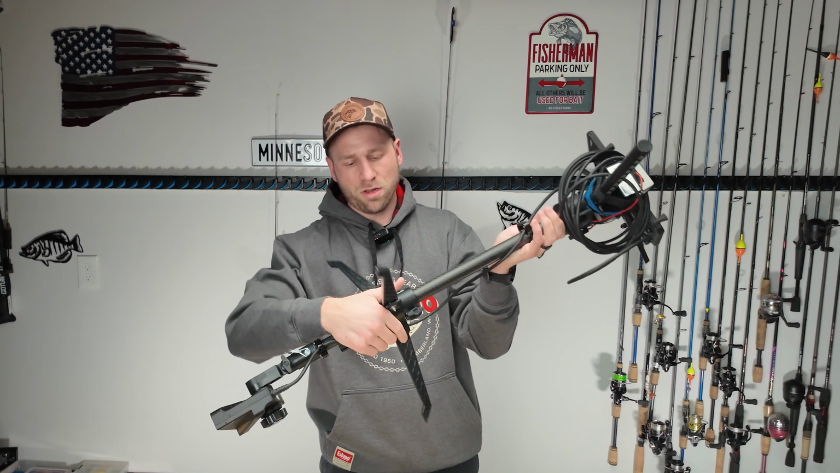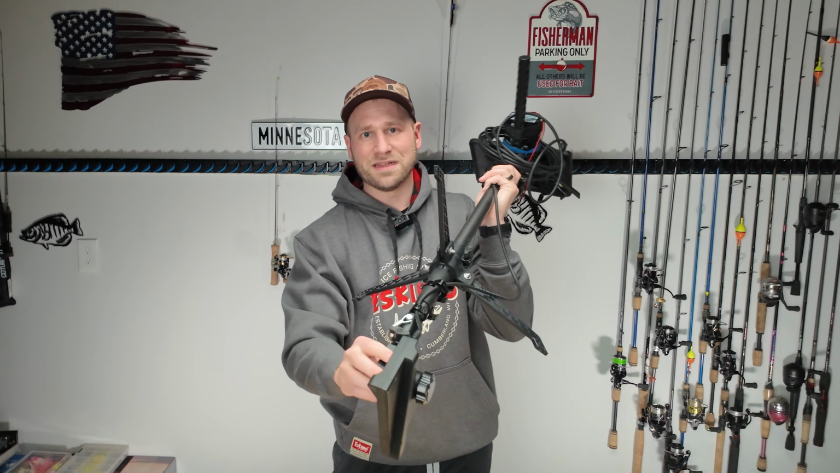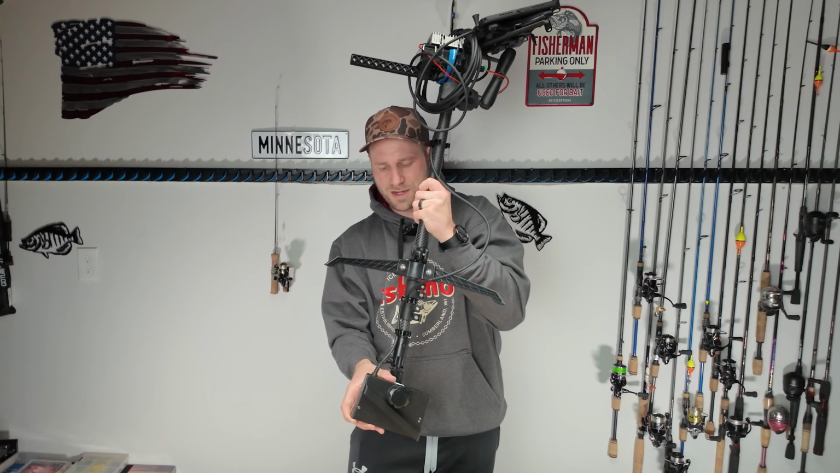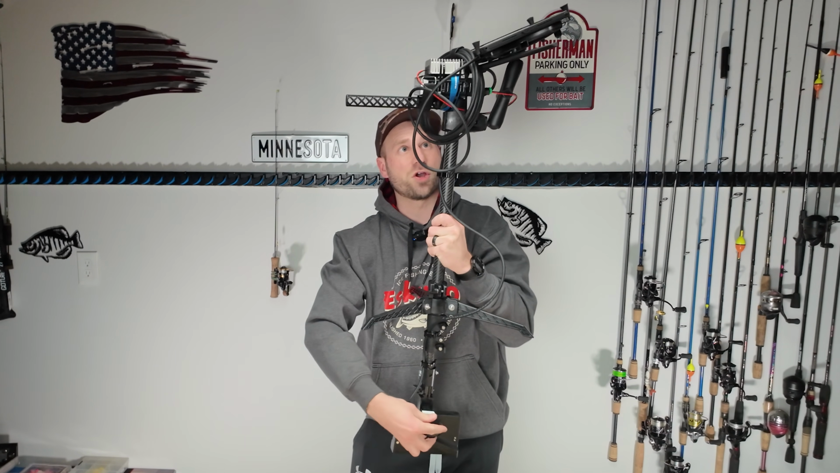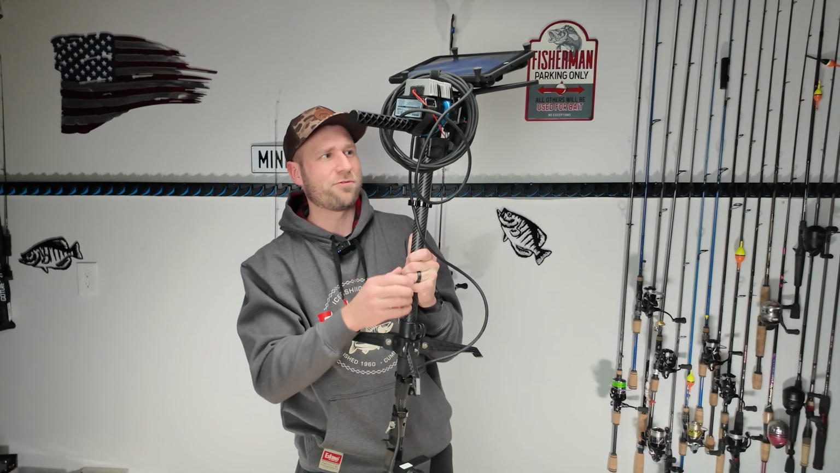HD Innovations pole with the ice mount on here, which is great. And I just used the LiveScope bottom part of it here for the transducer, which is great because I can just go ahead and put it one notch up and it's in forward mode, down mode, and forward mode in the other direction too if I just go one notch. The cable is actually super flexible even in the cold, which I really like.